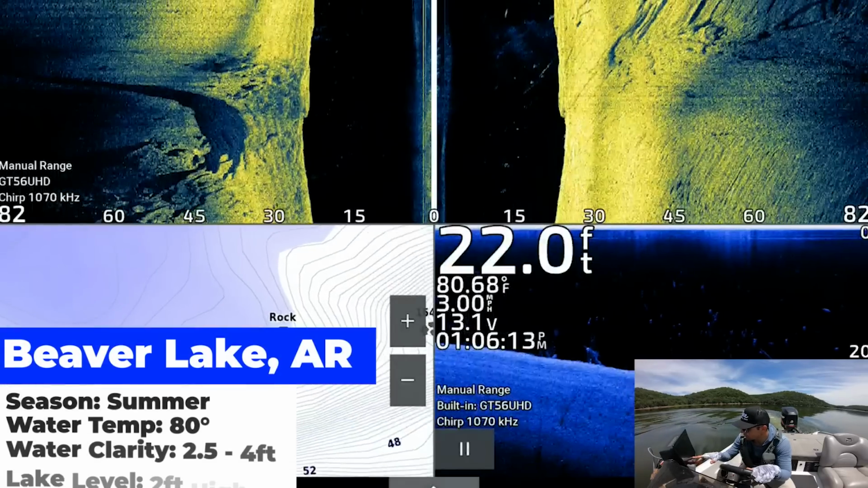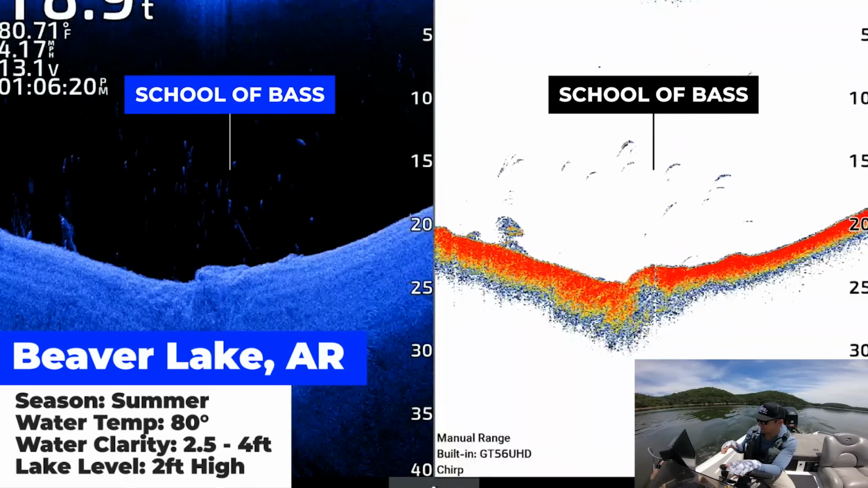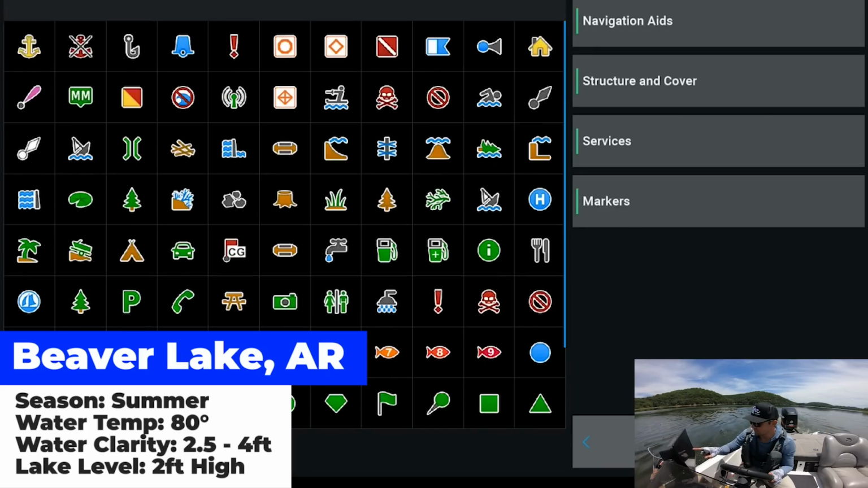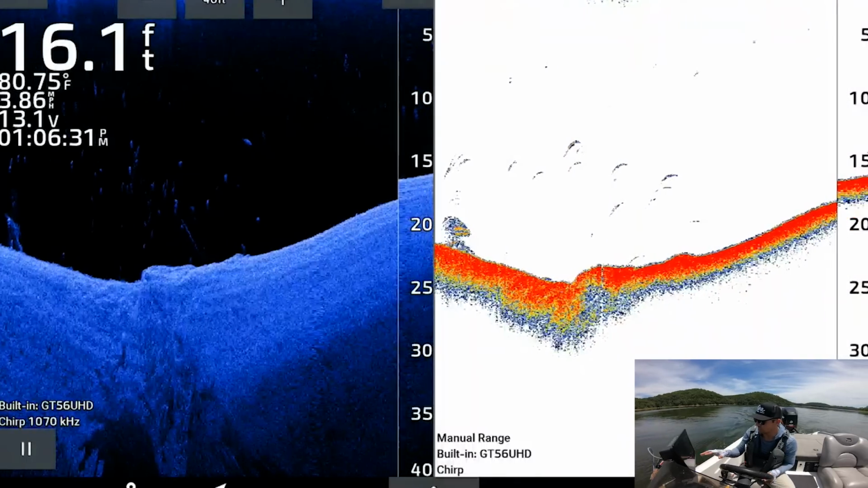Oh, there are definitely some fish right there. Look at that. A bunch of fish schooled up, sitting kind of high right off the edge of this ledge. That is absolutely perfect for what I like to fish, guys. Some suspended fish up here. Man, look at that. Got a ton of dots just chilling there in like 15 feet of water,